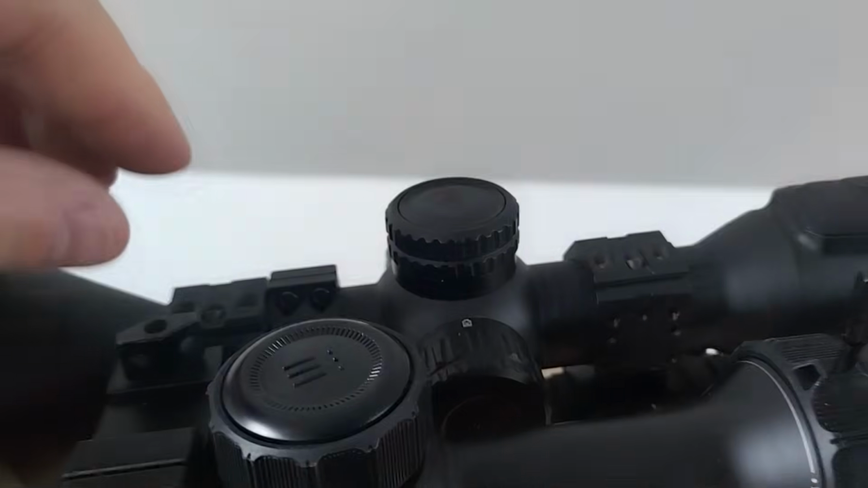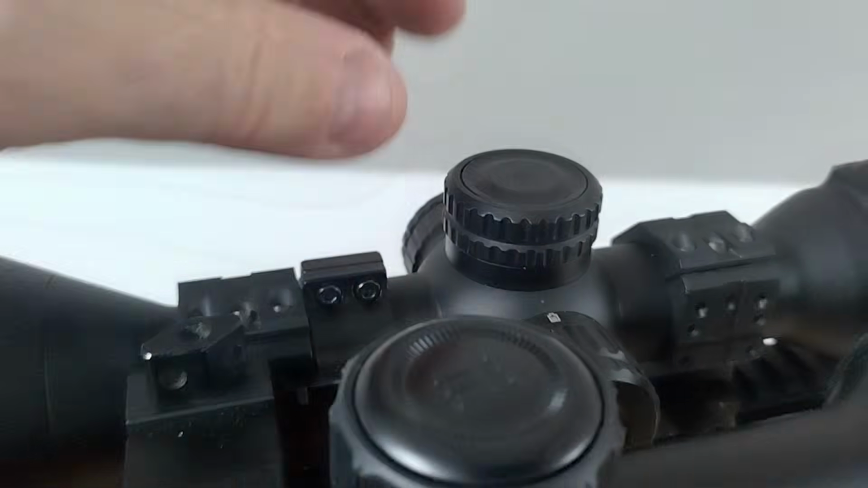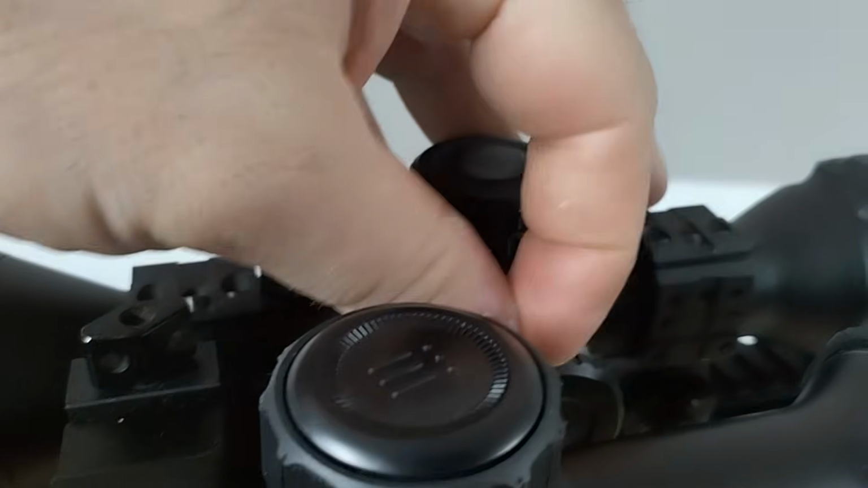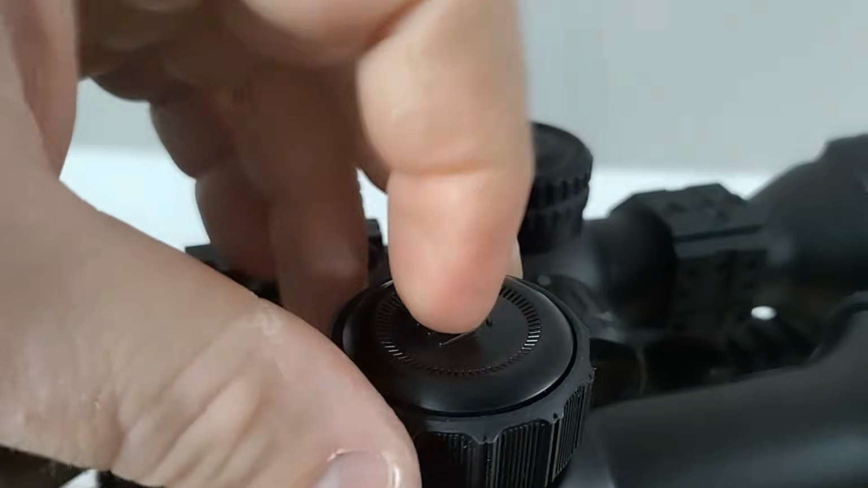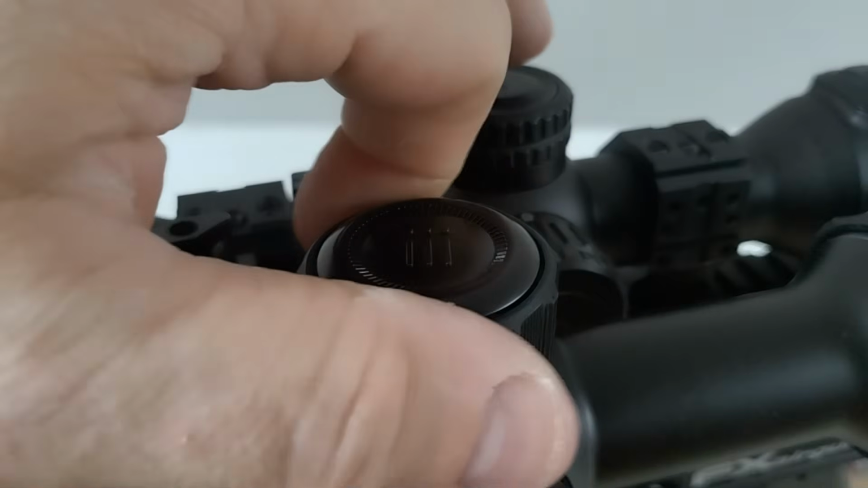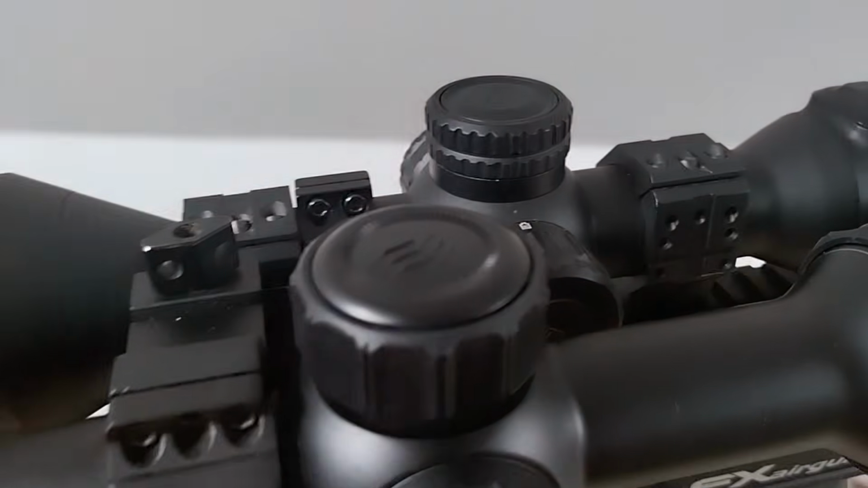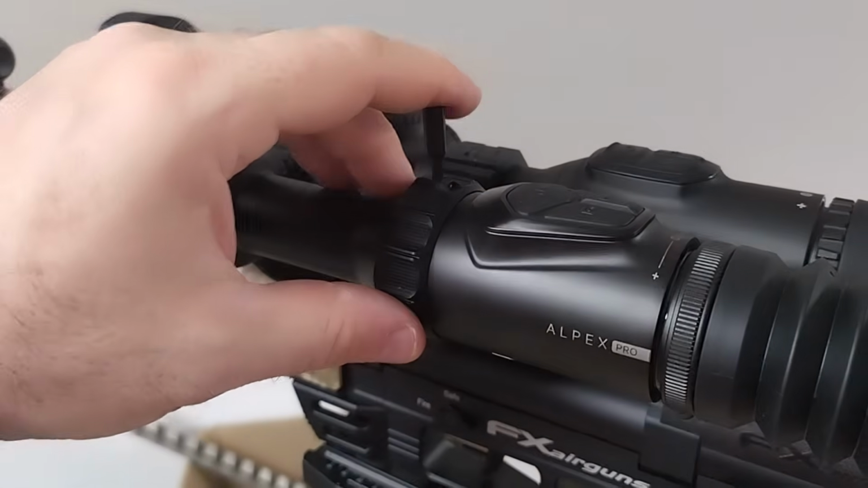Bigger knobs and dials on this one, these big rubber outsides on them for getting hold of on all three of them, compared to the more metallic machined ones on the 4K. Again, top button for the menu, and this one no longer does the zoom, this just accesses the menu once you press the button.